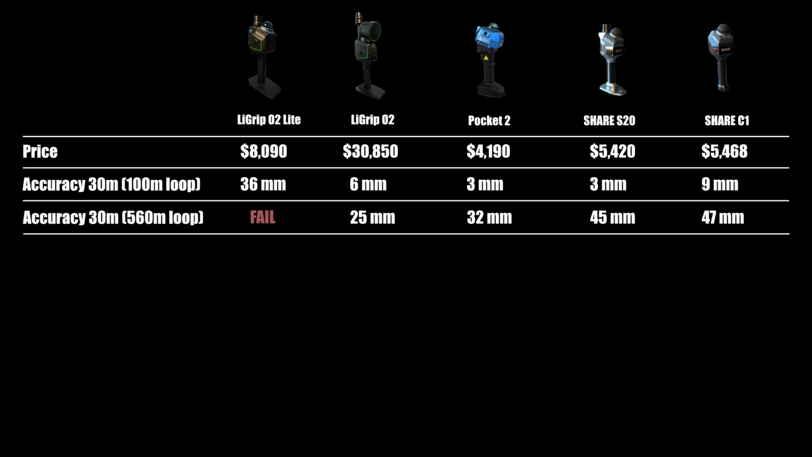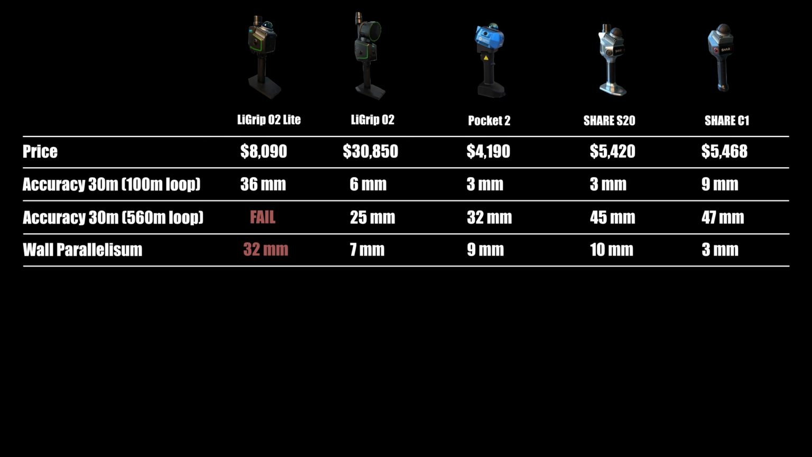It aligns with the 100-meter loop test result and should be rectified quickly. In the bridge column wall parallelism test, the O2 Lite fell short, producing noticeably higher error than the other scanners. This confirms there is indeed an issue with outdoor scanning.